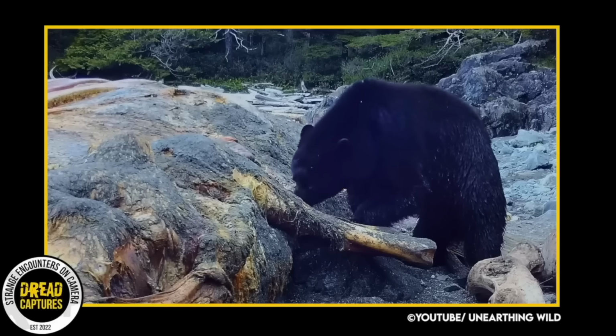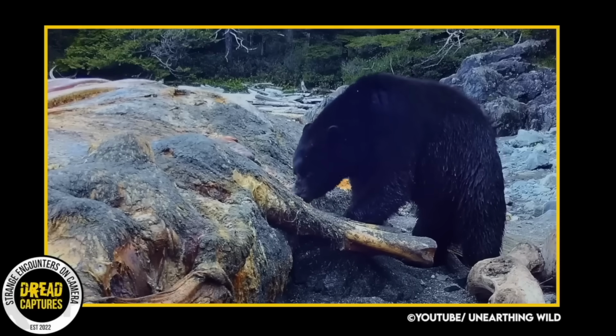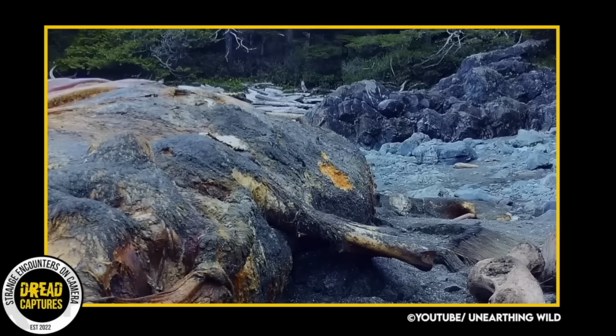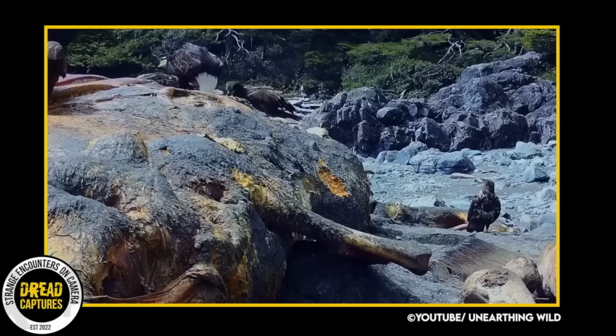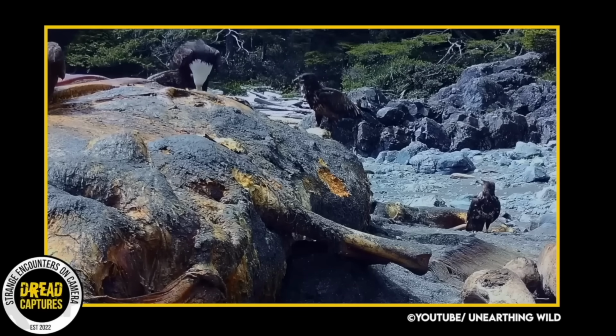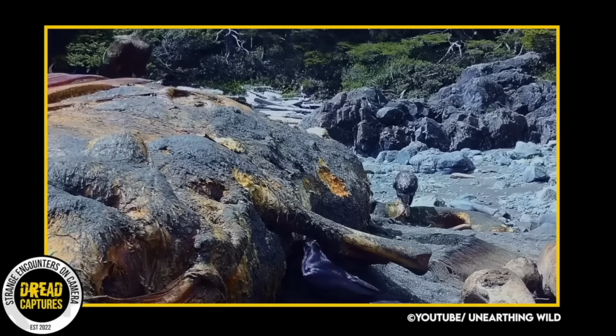It's really just a dead whale carcass with amazing animals coming to pick off of it. Anyhow, check out this incredible game camera capture of wild coastal wolves, bears, and eagles feasting on a washed-up humpback whale carcass. This whale washed ashore on British Columbia's west coast. It's really cool to observe the fascinating scavenging process of these creatures.